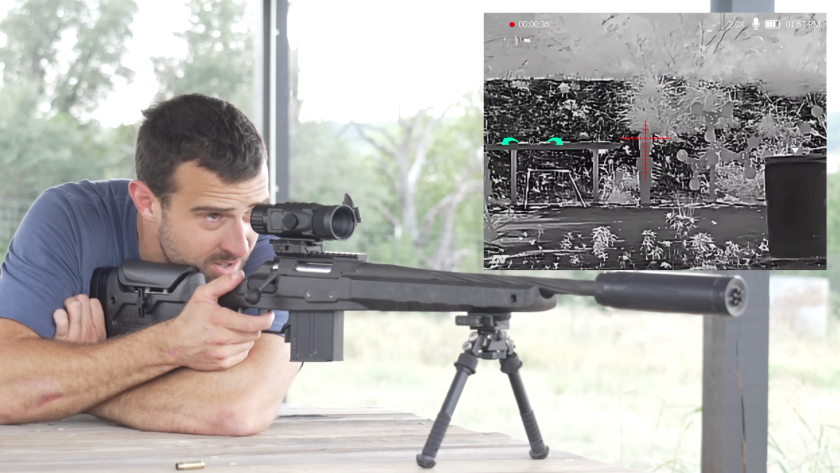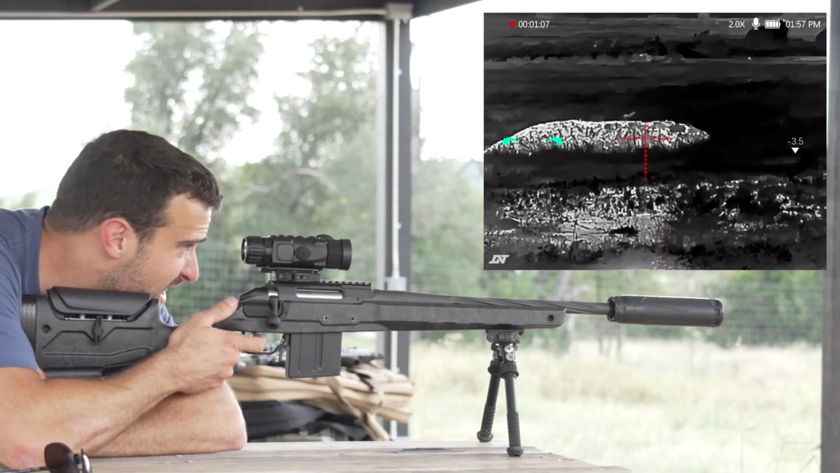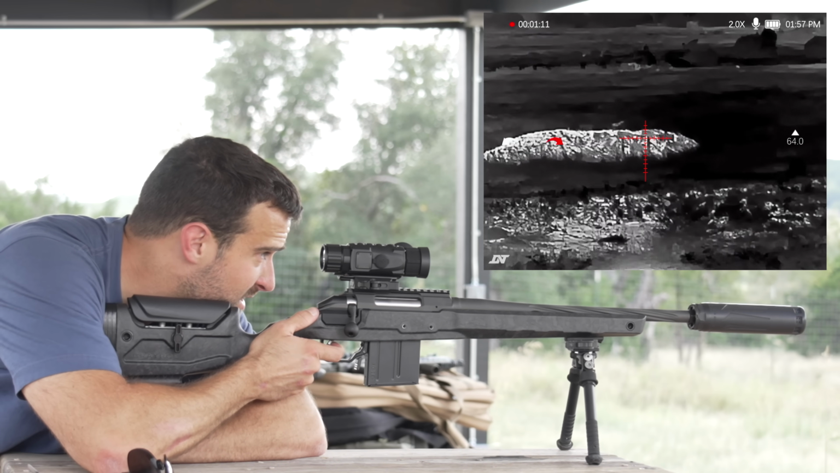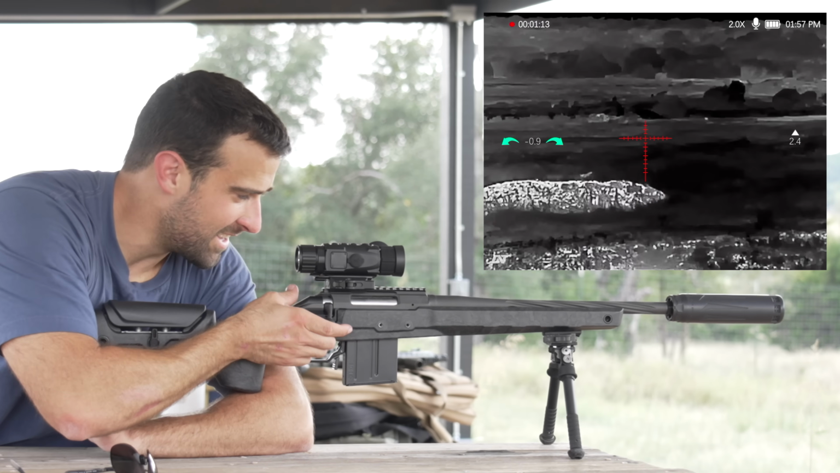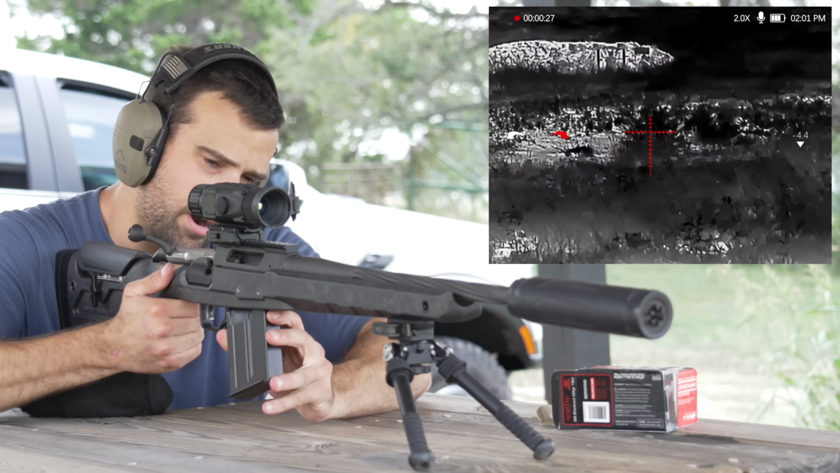Go for that piece of steel. Let's go ahead. I know it's right about there. Maybe we'll hold slightly higher. A little delay to get there. Hell yeah, super fun. Alrighty guys, let's do a little bit more at 100 yards.